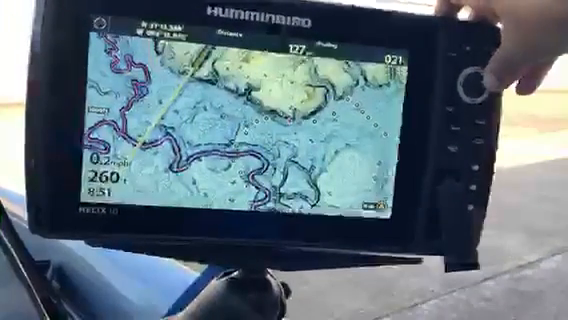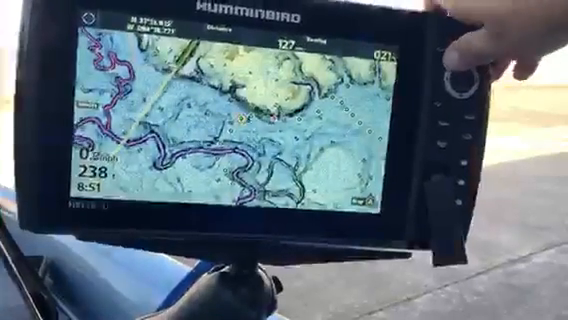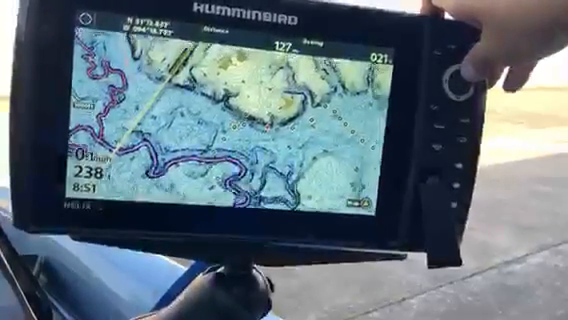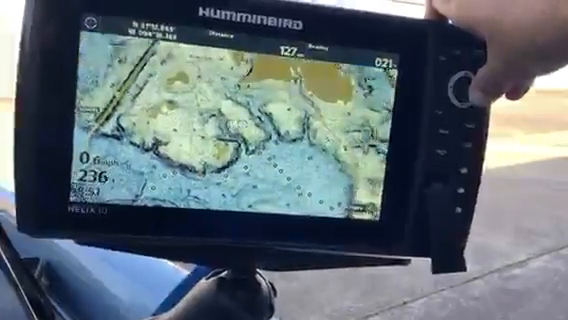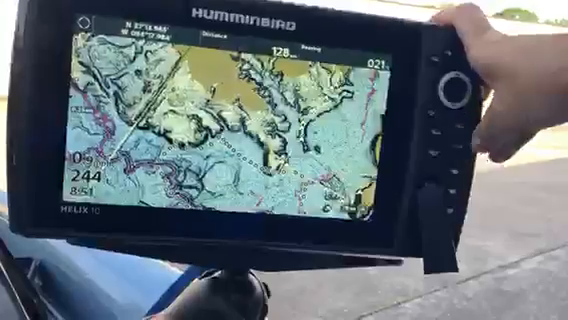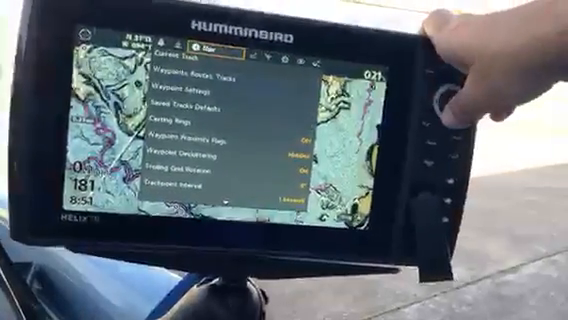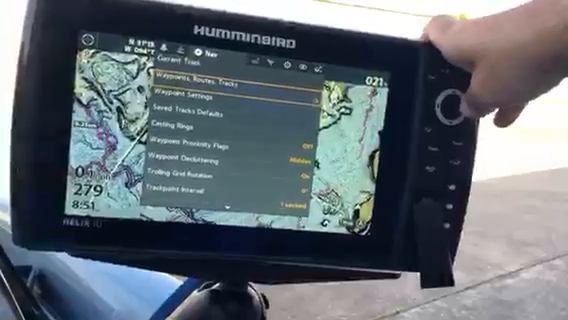It loads fine. I can hit a waypoint. It doesn't lock up. It doesn't freeze. It doesn't do anything. Okay, at this point, I'm going to go ahead and delete all my waypoints and routes.